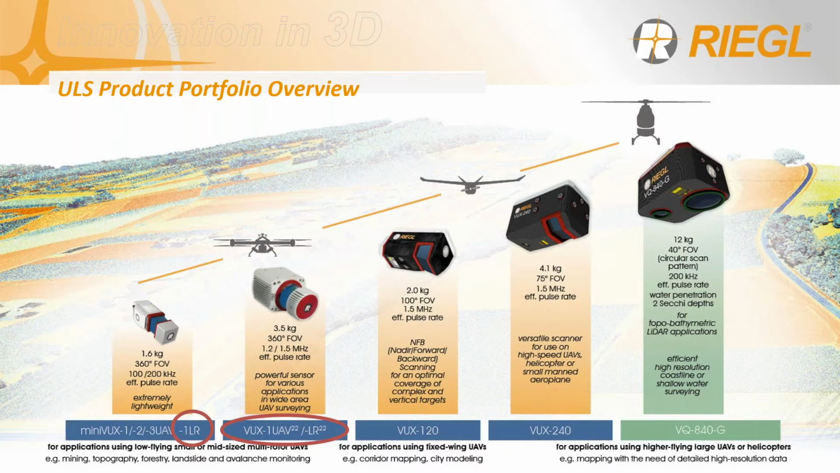Next is the versatile VUX-1 series, the VUX-1 LR and VUX-1 UAV Edition 22 with improved specifications and a laser pulse repetition rate of up to 1.5 MHz. The VUX-120 with its unique scan pattern, the so-called NFB or nadir forward-backward scanning, offers optimal coverage of complex vertical structures with a field of view of 100 degrees.